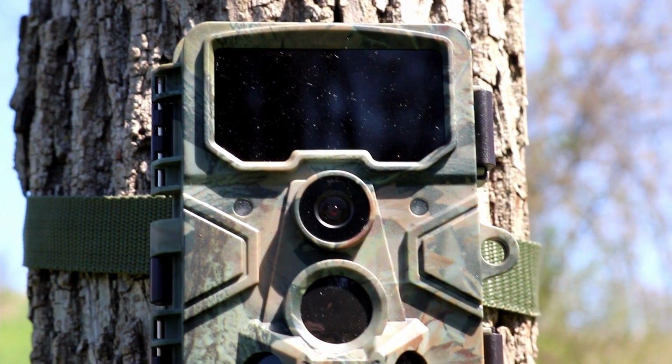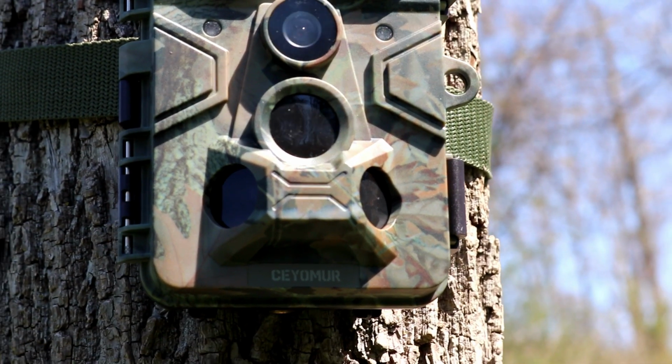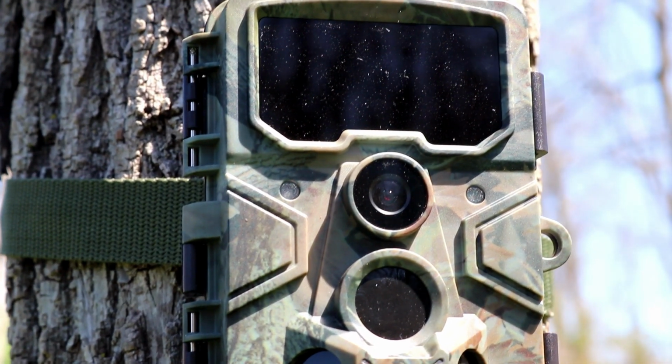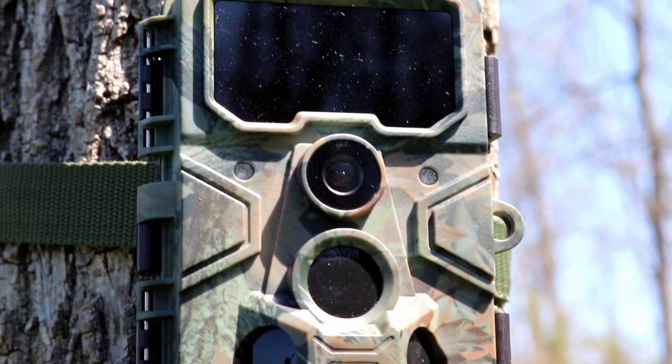Again, for me, this is my personal favorite in the lineup of Ceyomur cameras. It performs very well. It has excellent audio, which I like. Many different positives with this camera.